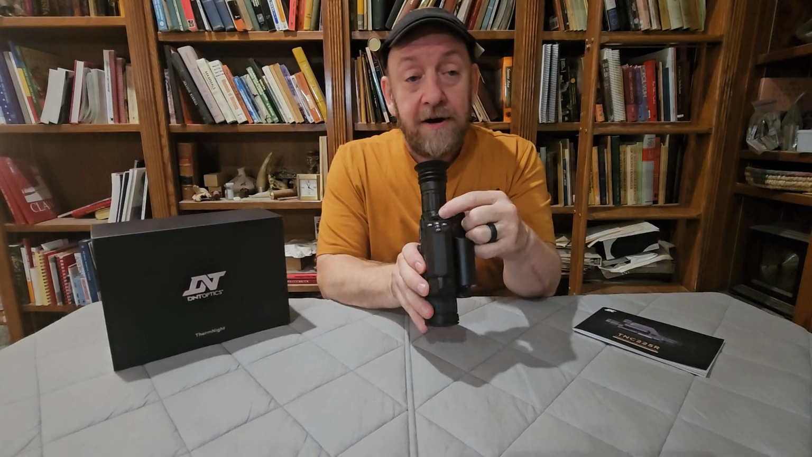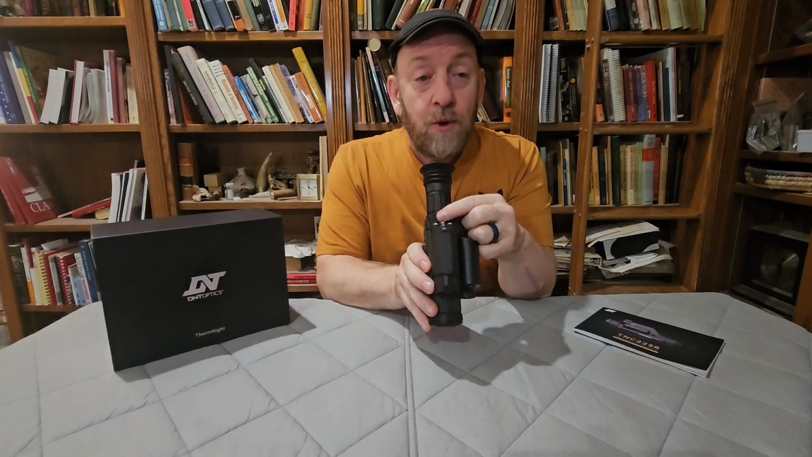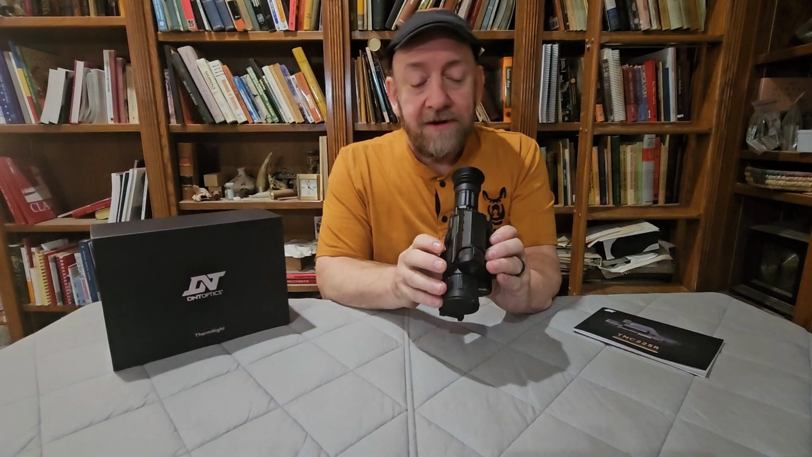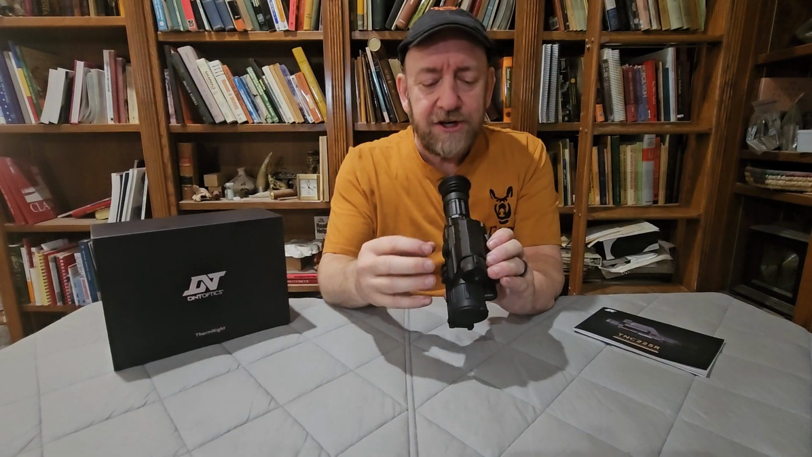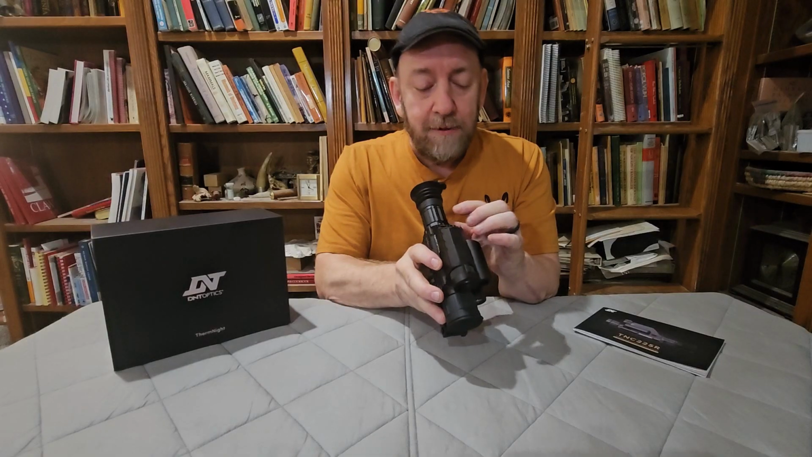One of the things that I really like about this scope is that it has this little wheel right here. This little tiny wheel is the zoom wheel, and you can zoom in and out quite easily. This reminds me of the old Pulsar Apex scopes back from 2013, 2014, that had a big zoom wheel on the side, and I thought that was absolutely a fantastic feature to have because it made zooming so easy. This does the same thing in that regard.